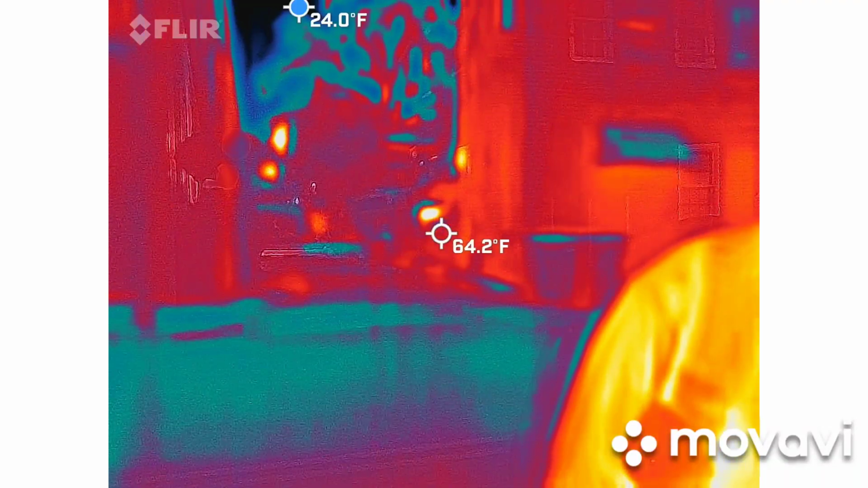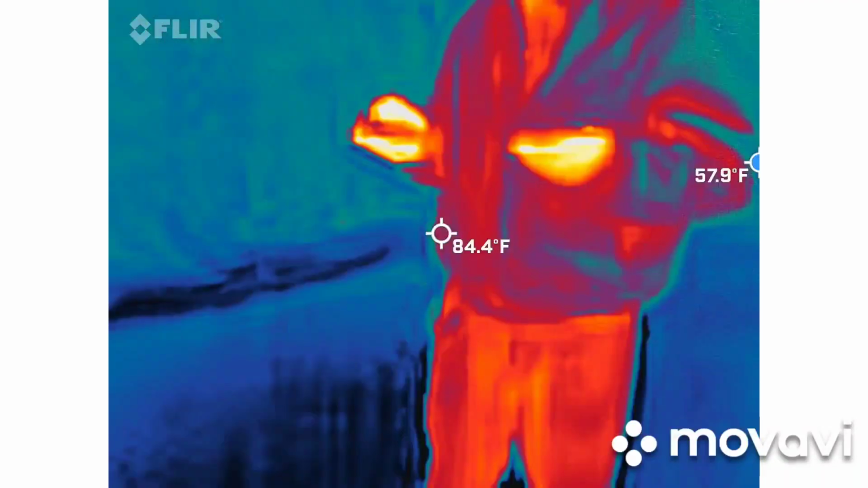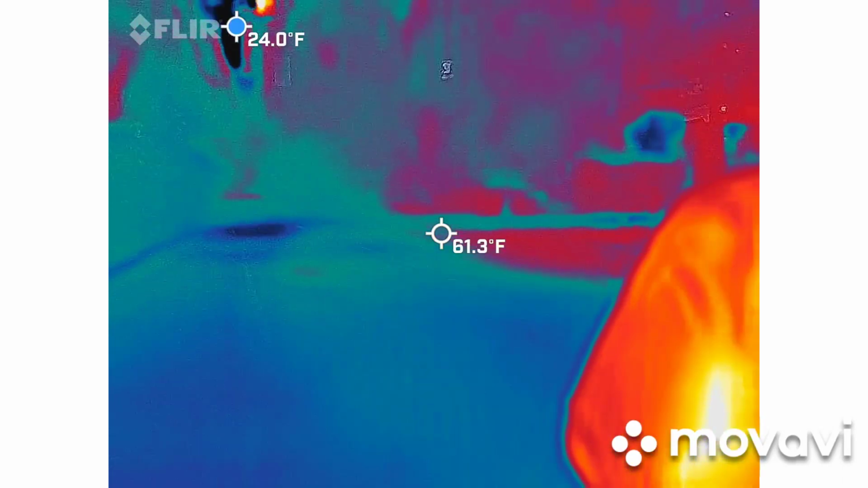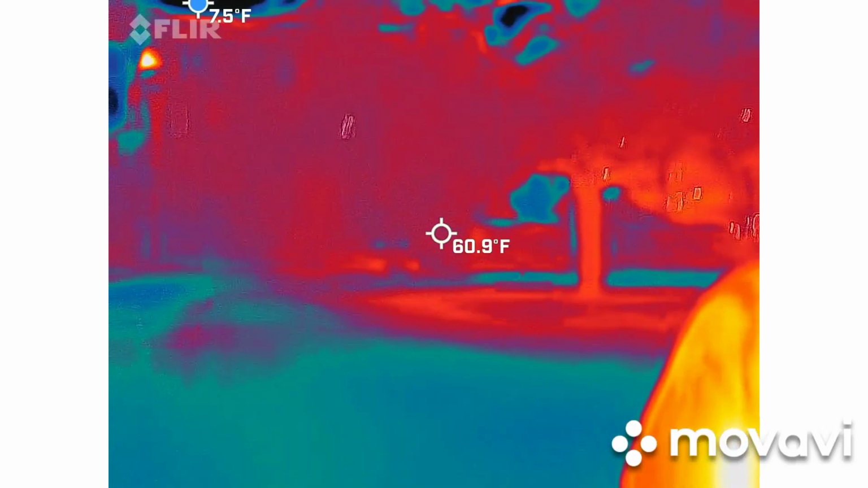Alright, so let's go ahead and cut it again. Go ahead and hit the red square. The building over there with the crosses on it is called the Gunpowder Magazine. So that held gunpowder for 7 different wars, with the Civil War being its last servant.